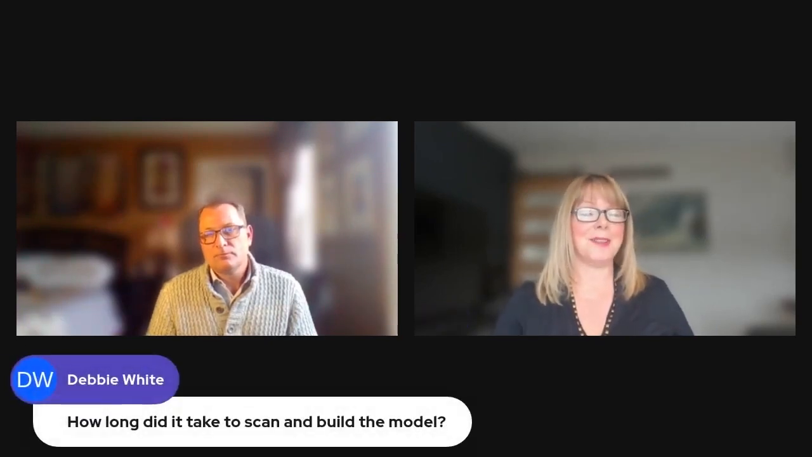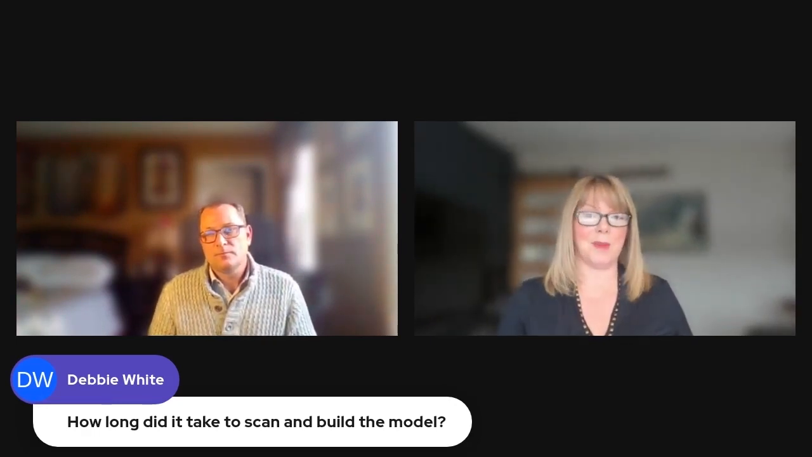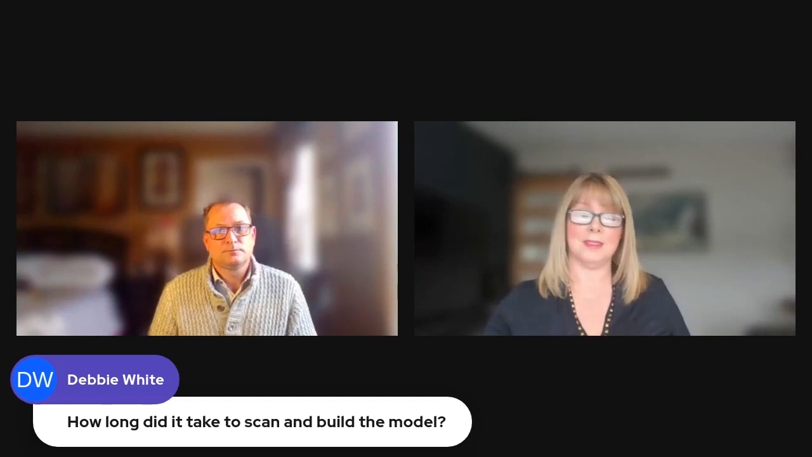Perfect. And there's a question here from Debbie White, which was actually on my list next. How long did it take to scan and actually build the model? I was going to ask you to break it up and tell us, how long did it take to scan it? Once you had that point cloud, how long did it take to model it? I think to give people some idea of how long this project was from start to finish, so that people can get an idea of scope.